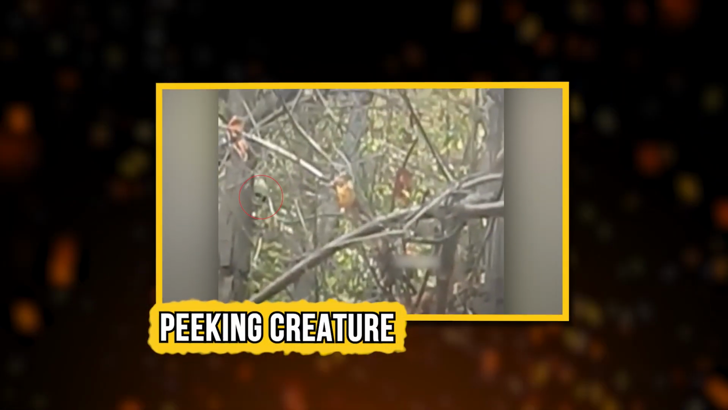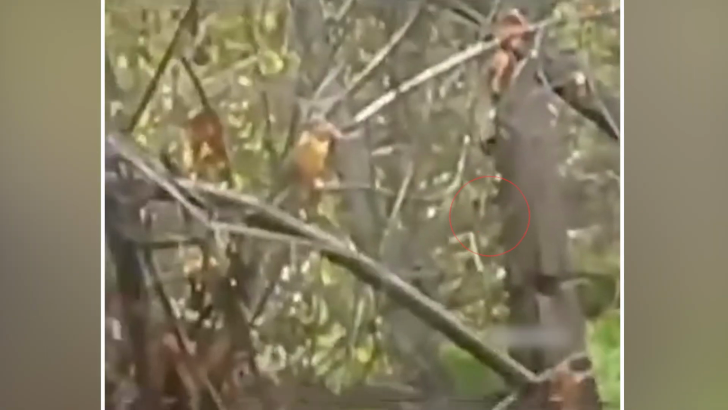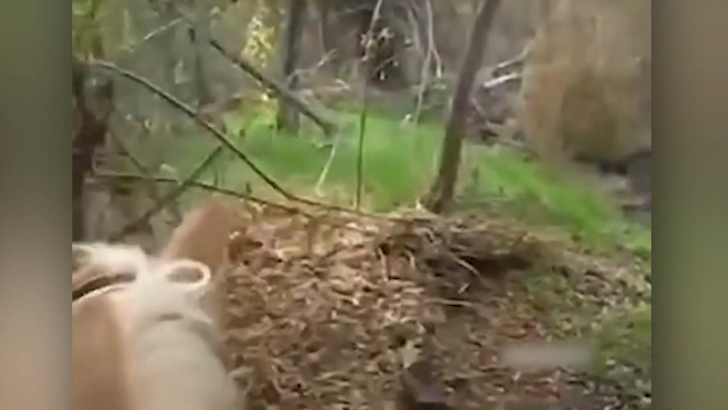Peeking creature. This clip begins with the footage of a white horse standing by the edge of a small creek, staring straight ahead as if sensing something nearby. Just a short distance away, behind a large tree, a strange alien-like figure hid. Its shape was barely visible in the twisted branches, but its pale head with big eyes could be seen. The horse seemed to know it was not alone, while the mysterious figure kept peeking as if watching the horse.